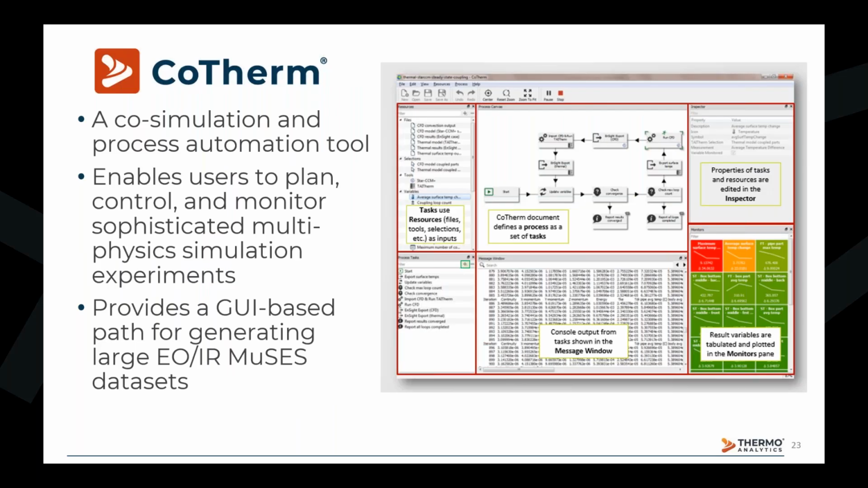It's often used for complex multi-physics simulations that require coupling multiple software packages together, but it can also be used to automate repetitive processes like MuSES thermal and infrared predictions over a wide range of variables. The CoTherm user interface is shown here. There is a process flowchart made up of a series of simple tasks that run to completion. So we're able to provide a GUI-based path for generating these large IR data sets of interest in an efficient manner.